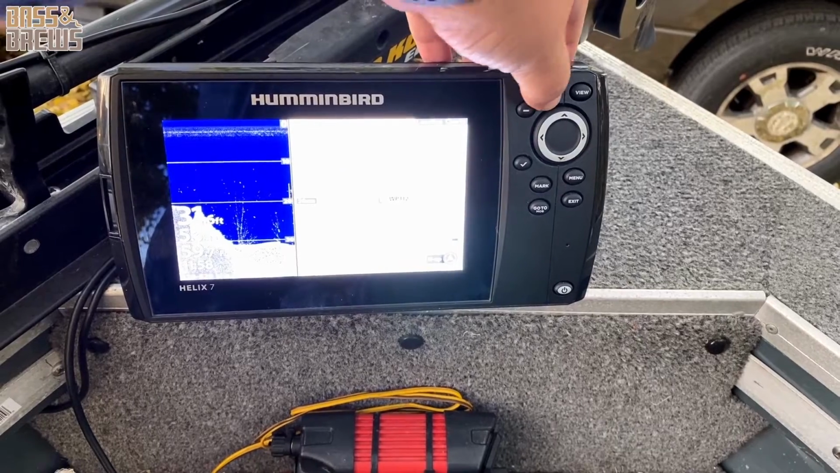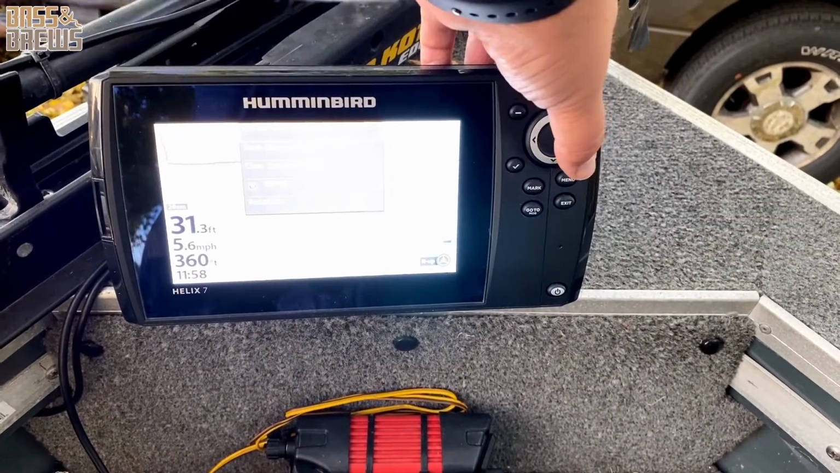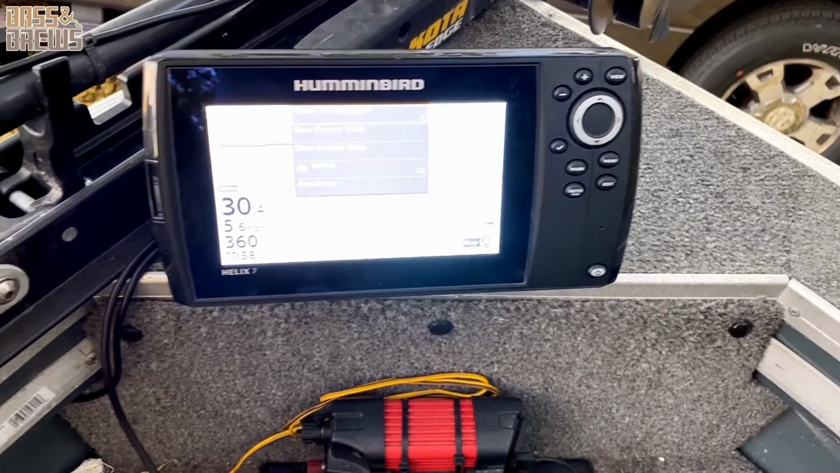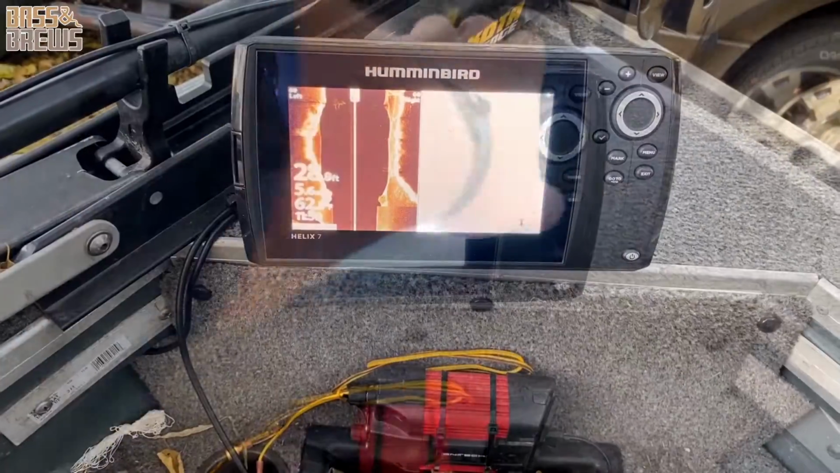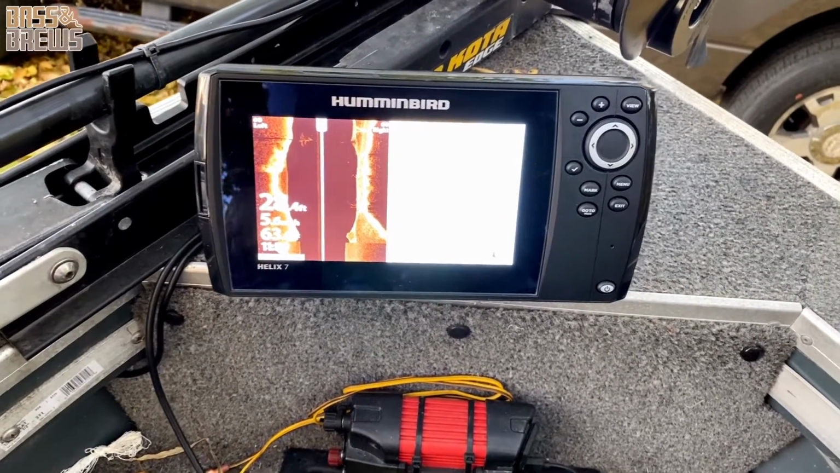All right, I want to go back. All right, exit, menu. So if you don't know exactly what button does what, it becomes a little bit harder. You can't just have a touchscreen to help you do it. So that is a definite win for that Garmin over the Humminbird for sure.